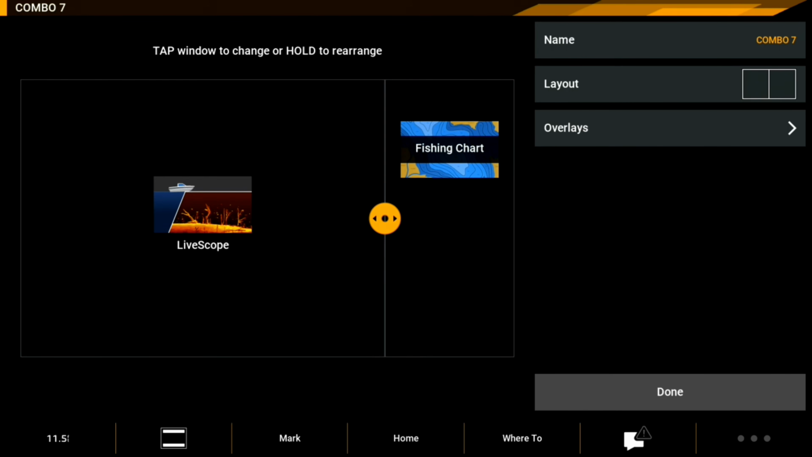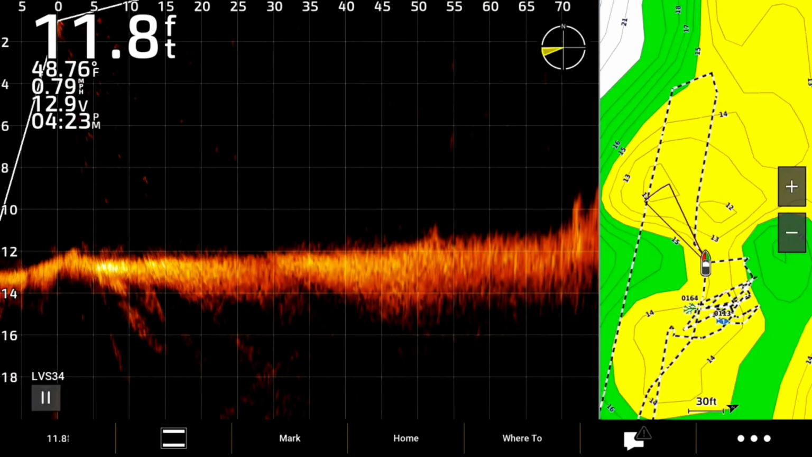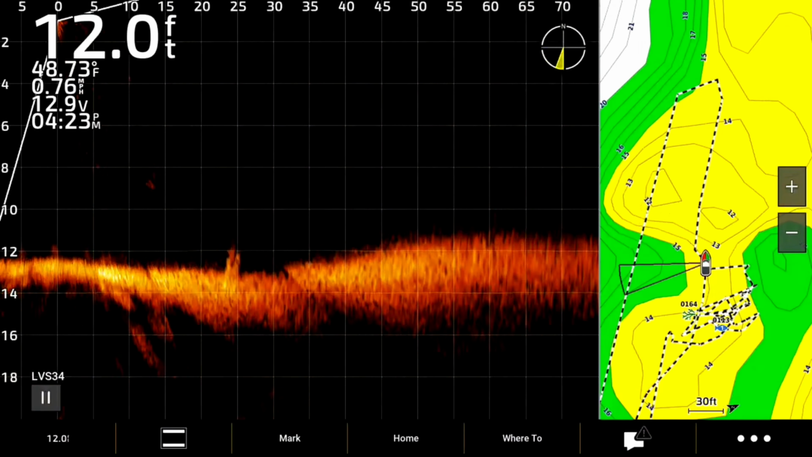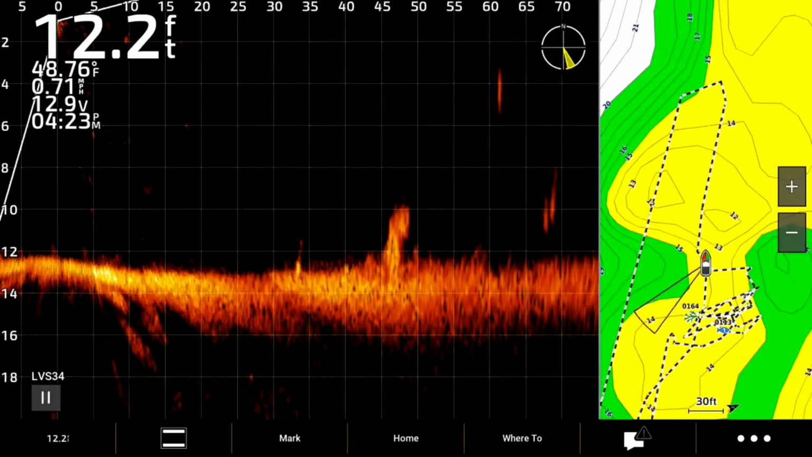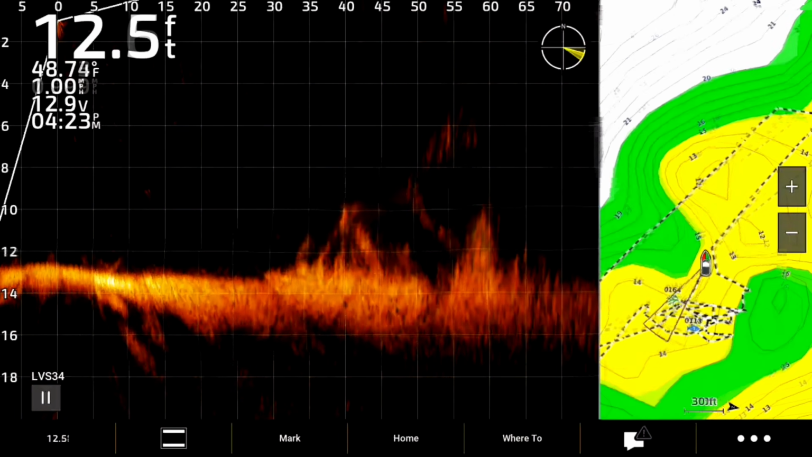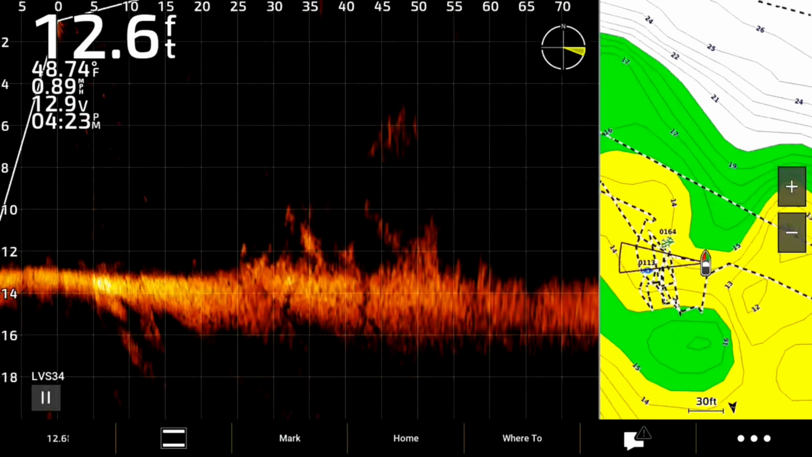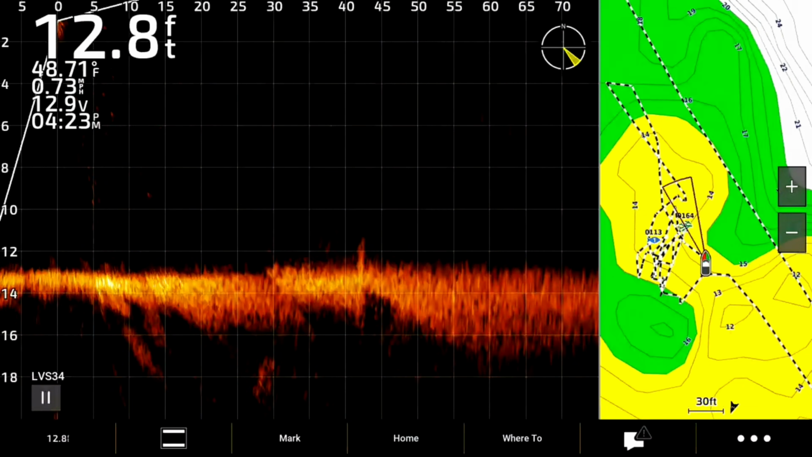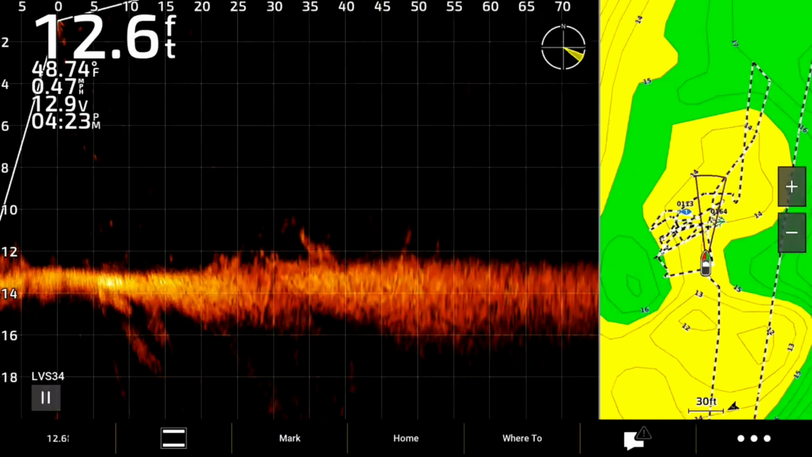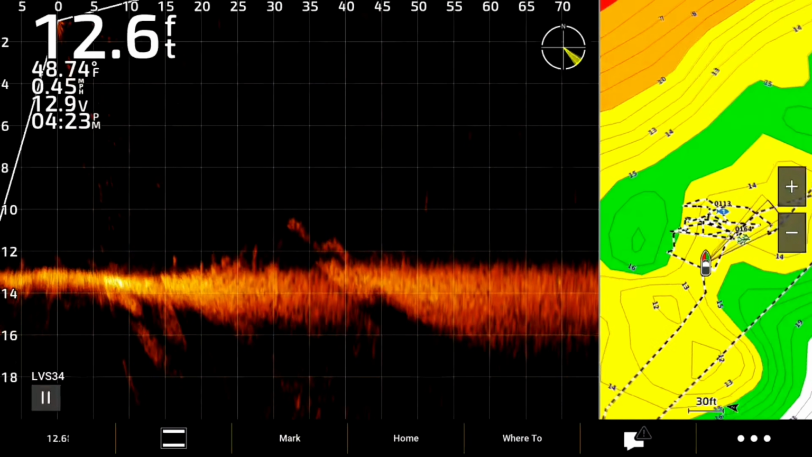And then just like that, we're gonna leave all the overlays off, but overall that's what we want it to look like. And there, so you can see what it would look like to have the fishing chart and LiveScope in one picture. So you can see that 164 is what we were fishing before. I'm gonna swing the boat back around so you can see what 164 looks like. So there's the wood. It's actually a tree, and you can see the branches there. And then you can see the map on the right.